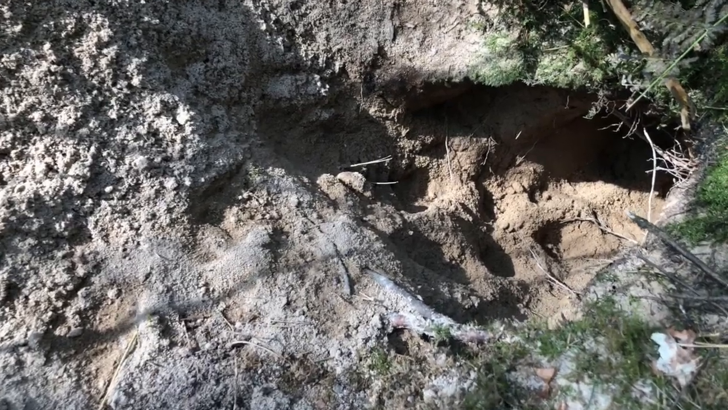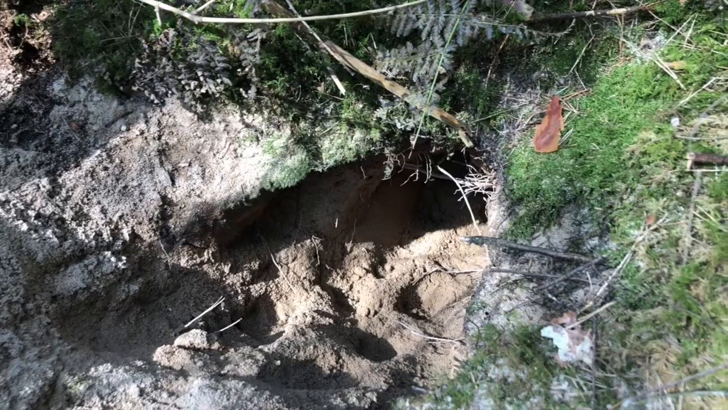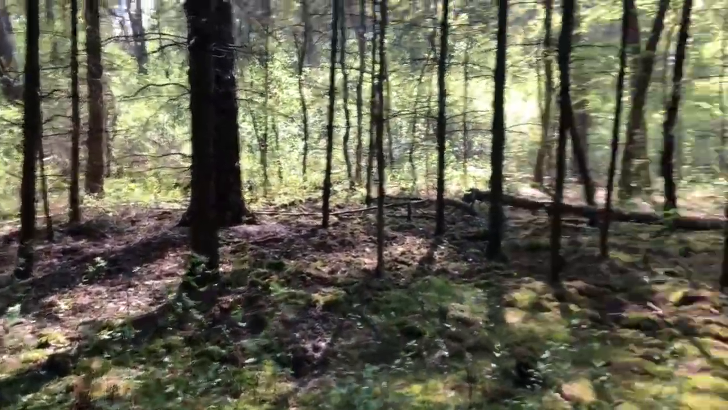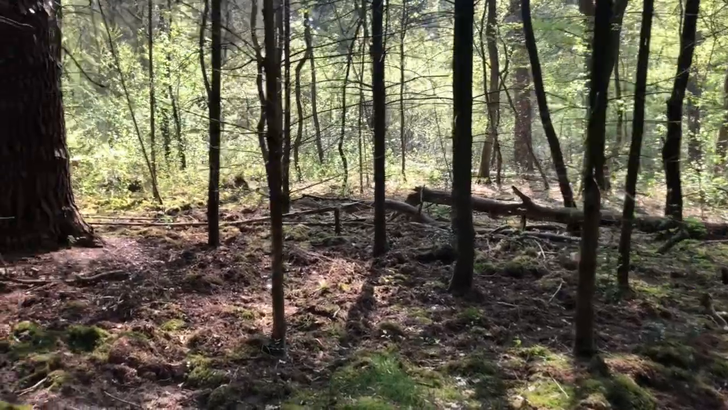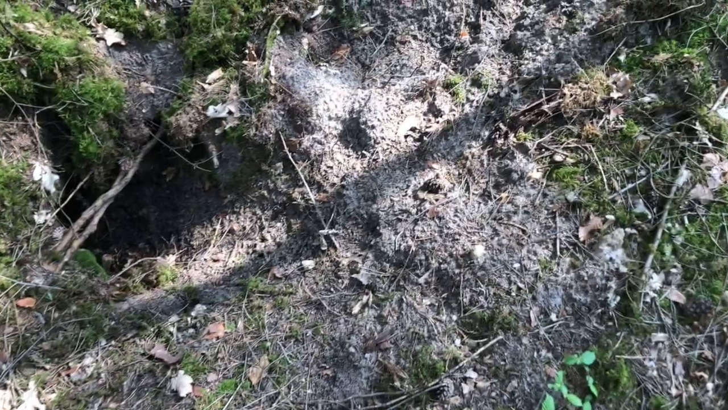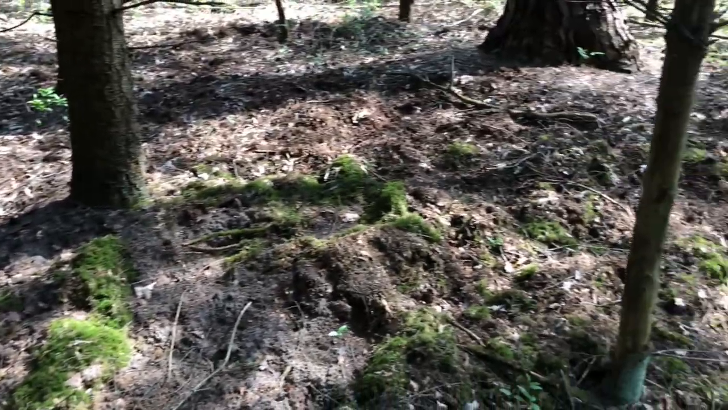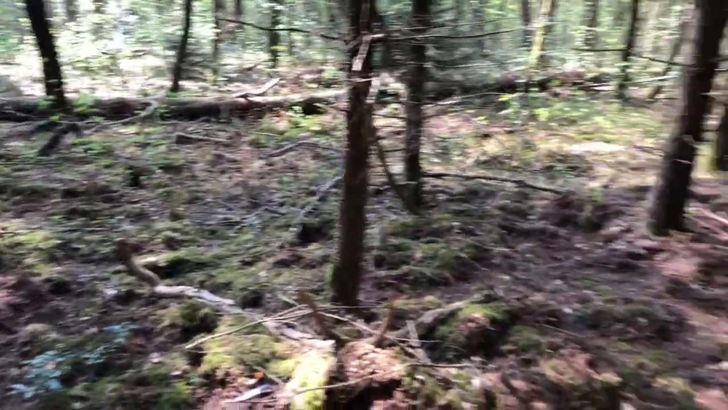So here's one of the two main entrances to the badger set. This one seems to be used quite a bit. You can see the footprints in the sand there. And this general area here, it looks as if we've had wild boar, but I've also seen the badgers digging up the moss and looking for insects as well. So, but because of the amount, here's an entrance it doesn't use very often. It has spiders' webs in it, but I guess it will if it needs to.